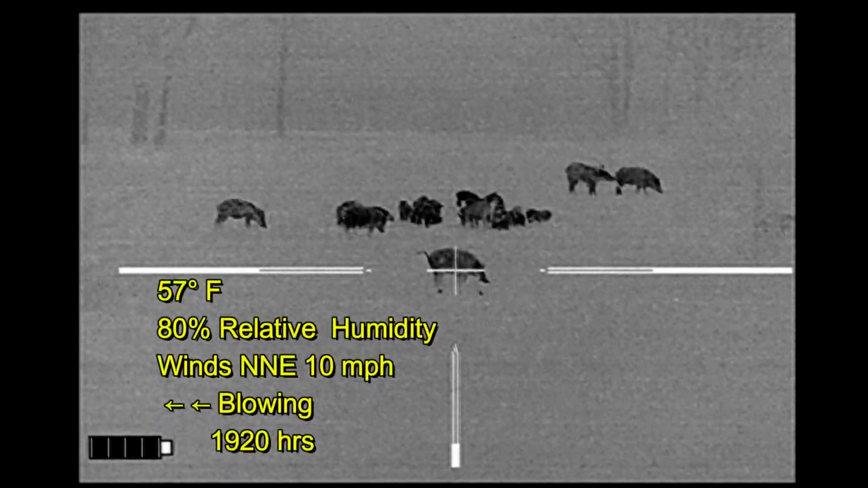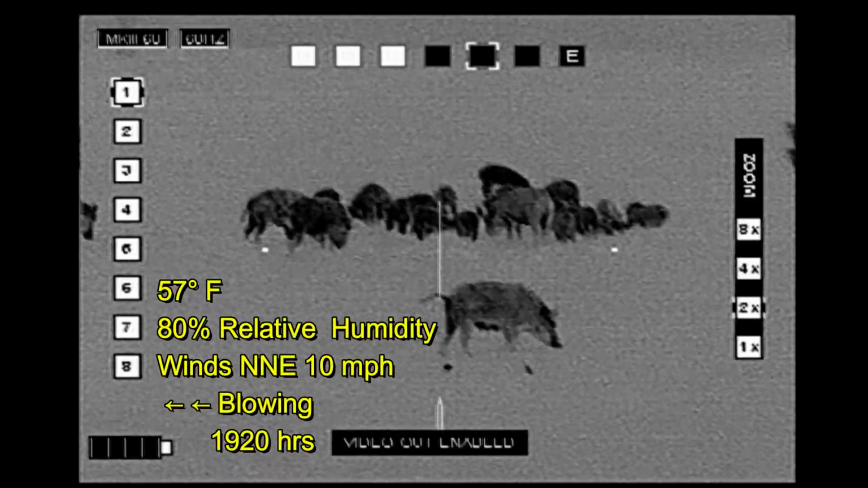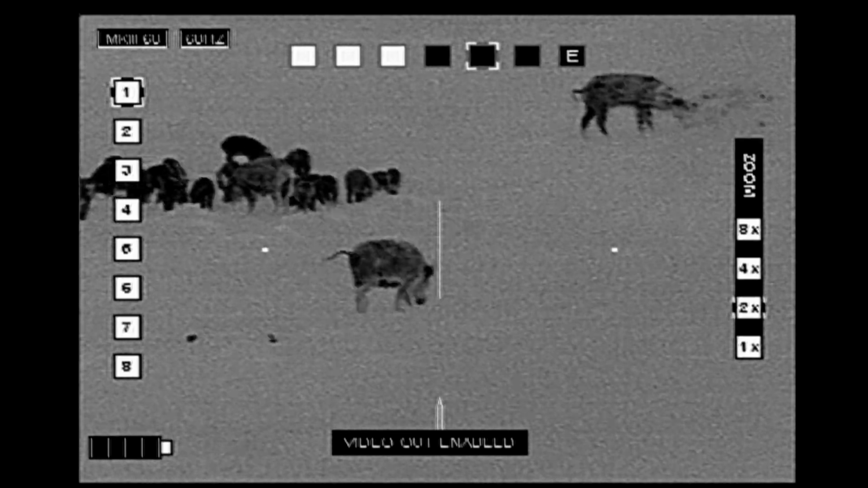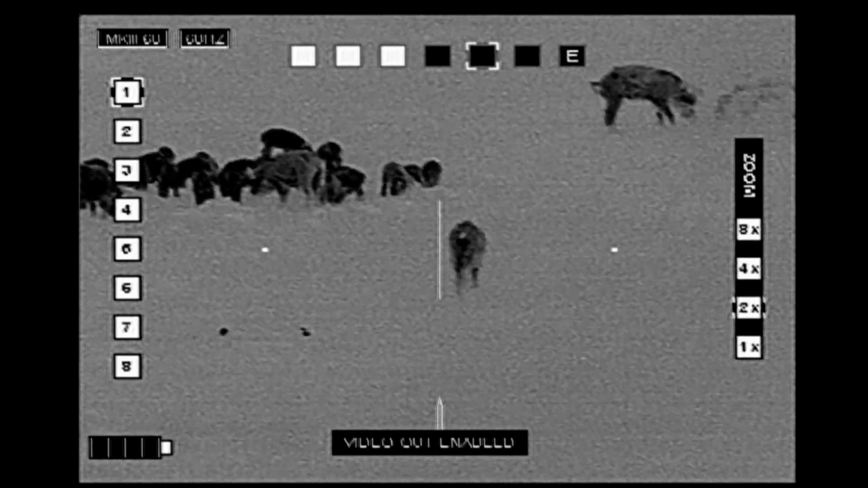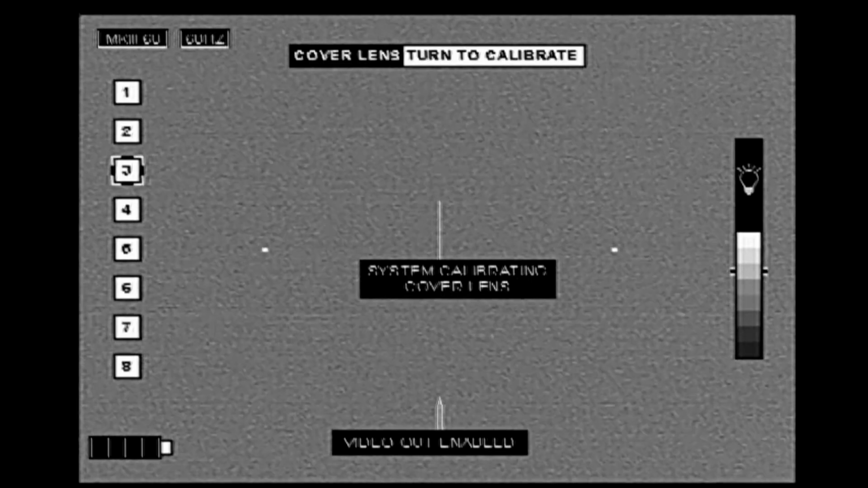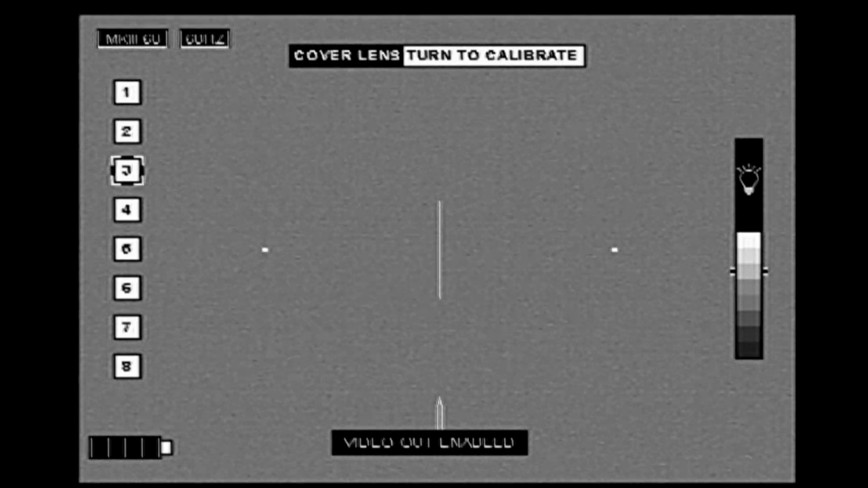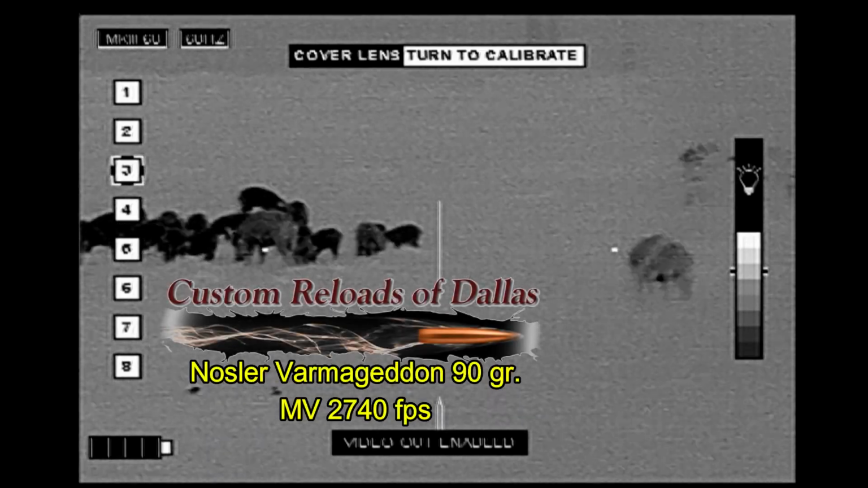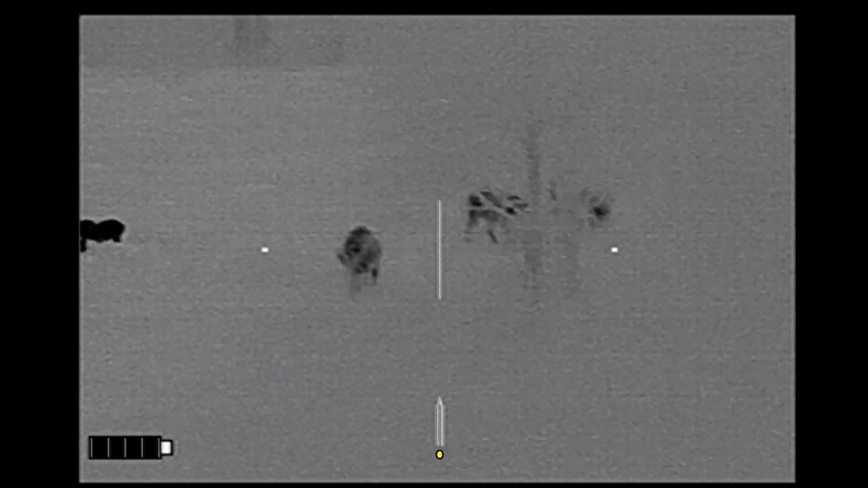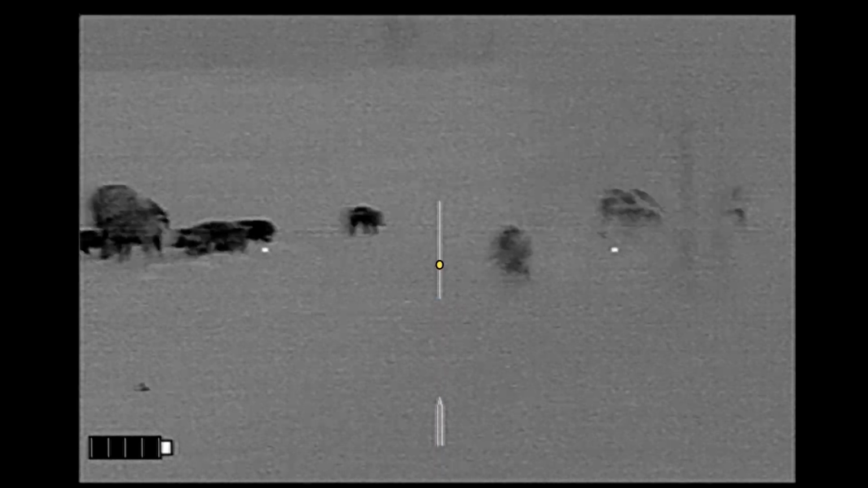But she's in the way, so I'm going to go ahead and see about shooting from right here. And that sow looks like she may be pregnant, so she's going to be my primary target. Here I go ahead and nuke the scope and refresh the view. And for tonight I'm using Varmageddon bullets loaded by Custom Reloads of Dallas. That's going to be important for this shot.